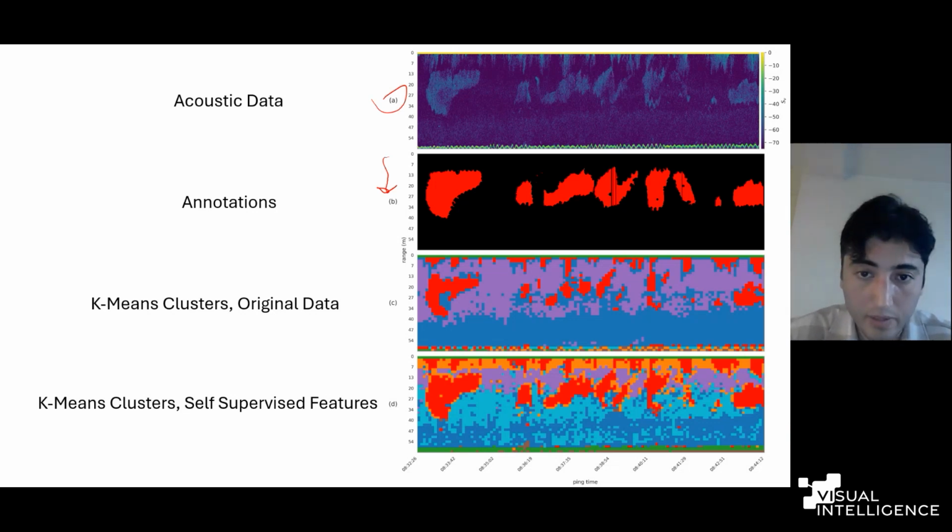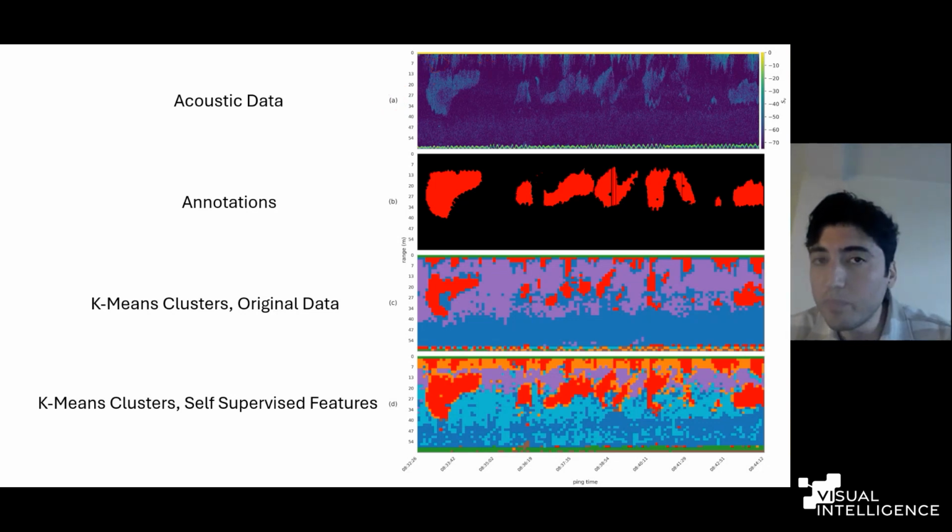Background and sandeel. From this acoustic data, we extracted non-overlapping 8x8 patches like this. Then we forwarded those acoustic patches into our trained feature extractor, which used an intensity-based approach, and produced the corresponding feature set.